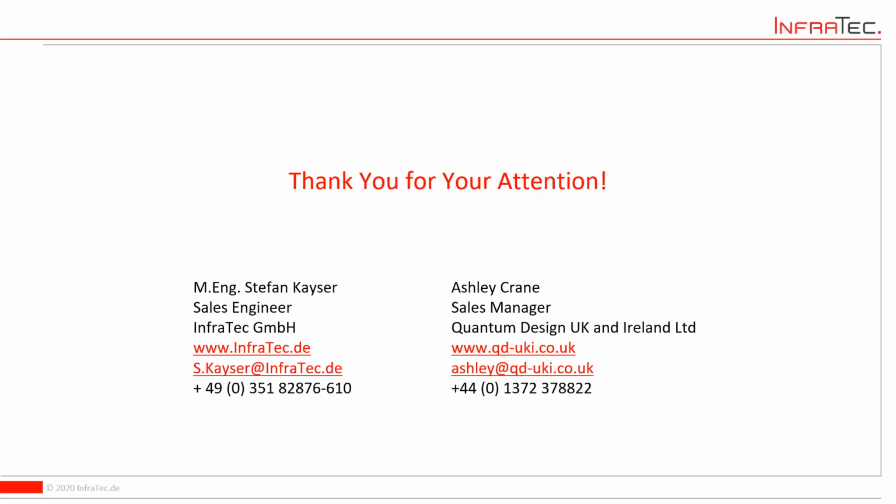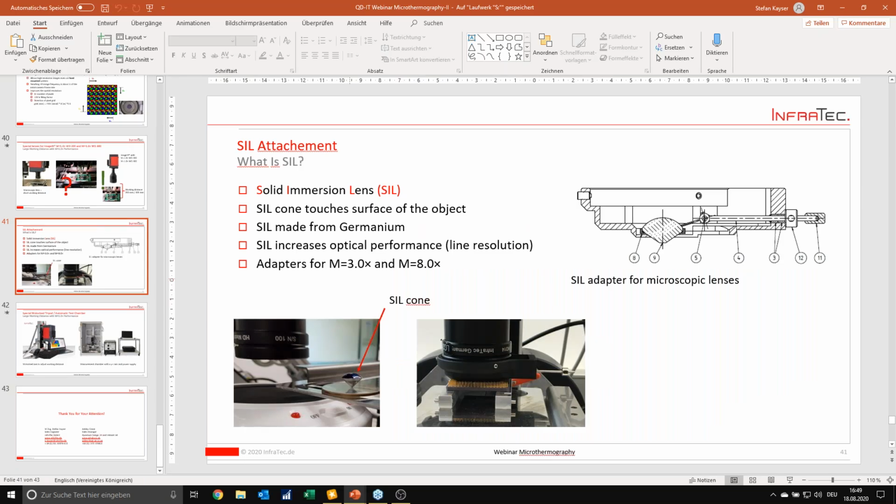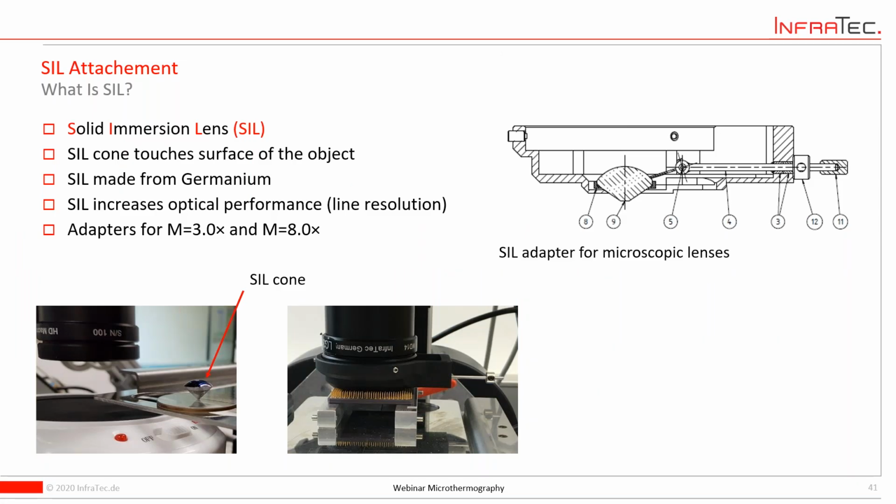Okay, so we have another question as well, which is, could you perhaps, Stefan, go back over the SIL, please? This little lens. Yeah, this was this slide here. Yes, and there's an extension question, which is benefits to and comparison with standard lenses. So this is a little bit complex to explain.